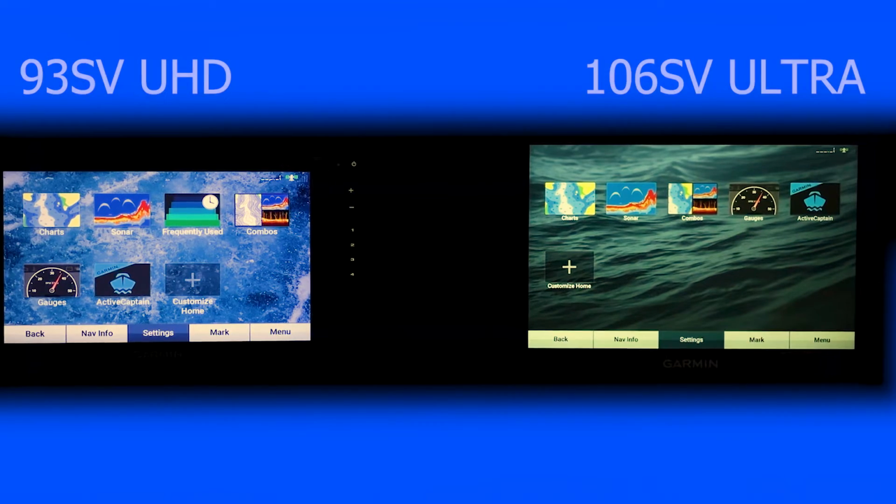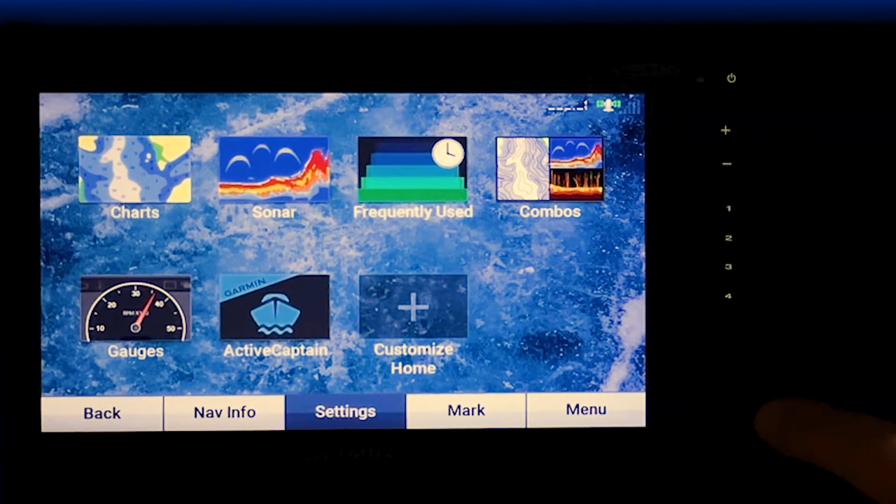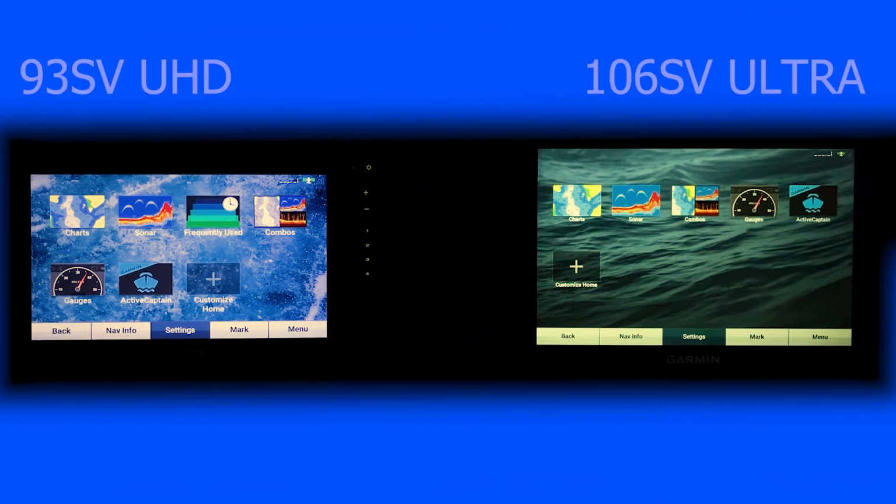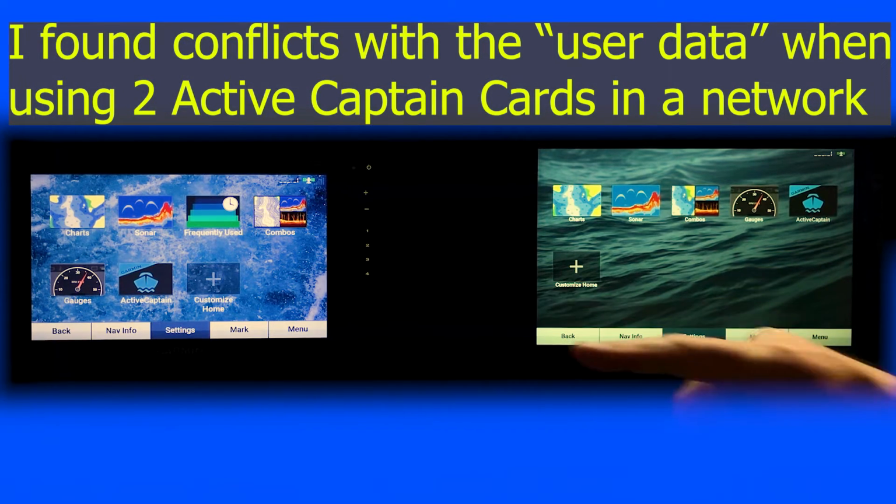All right, so we're just going to do a quick run through on the Garmin Marine networking. The first thing, when you have the two units plugged into the same Ethernet cord, you'll notice I pulled the ActiveCaptain card out of this unit. You only want to have one ActiveCaptain card in at a time. Otherwise it causes a conflict between the two units.